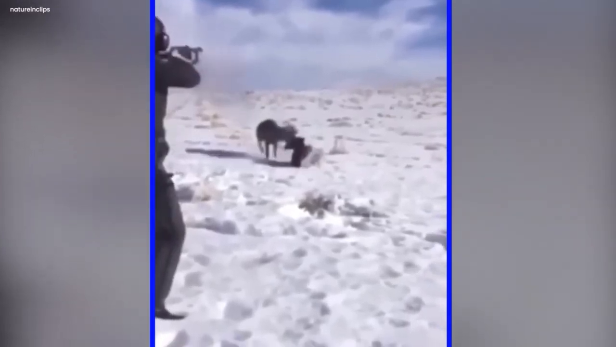The camera caught this special moment. The bucks, now free, jumped away like they just woke up from a dream. They ran deep into the snowy woods, happy and safe. Unbelievable. Good shot.